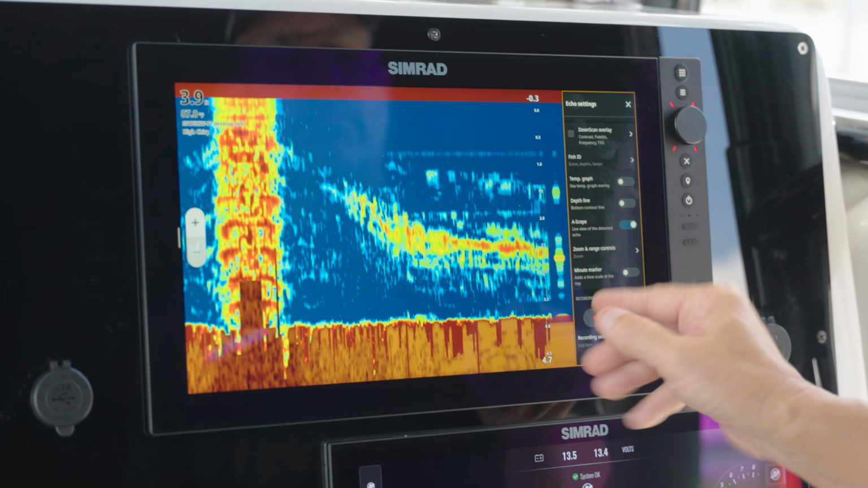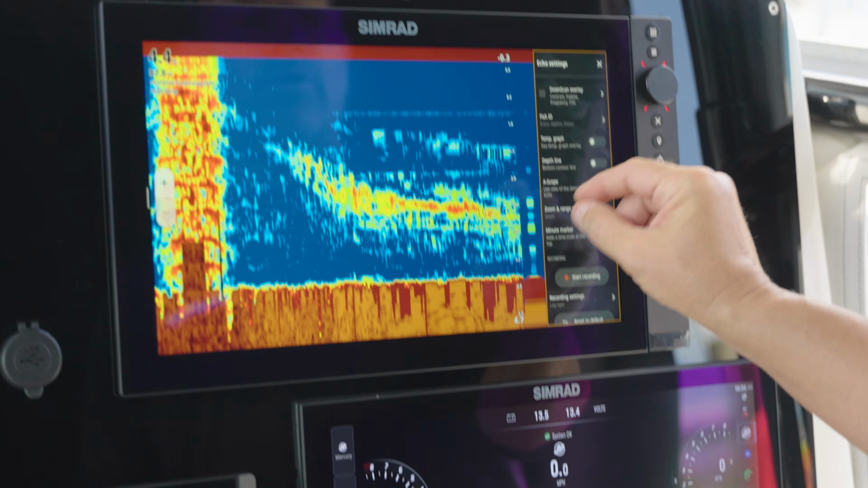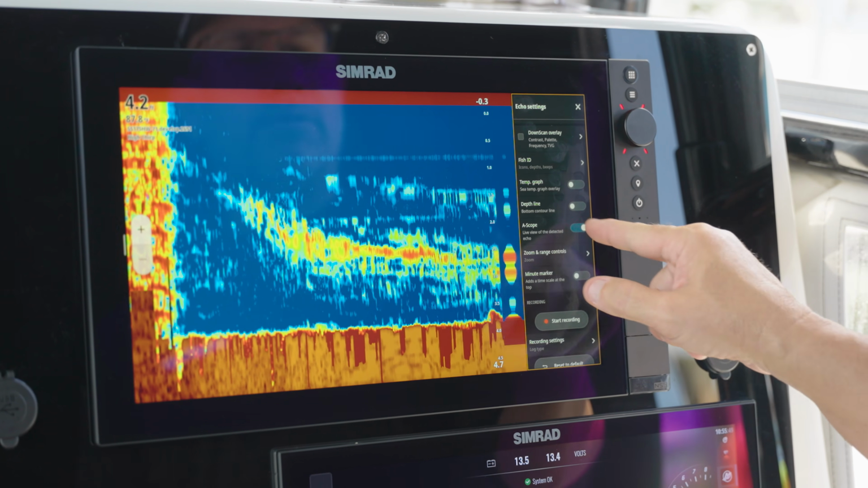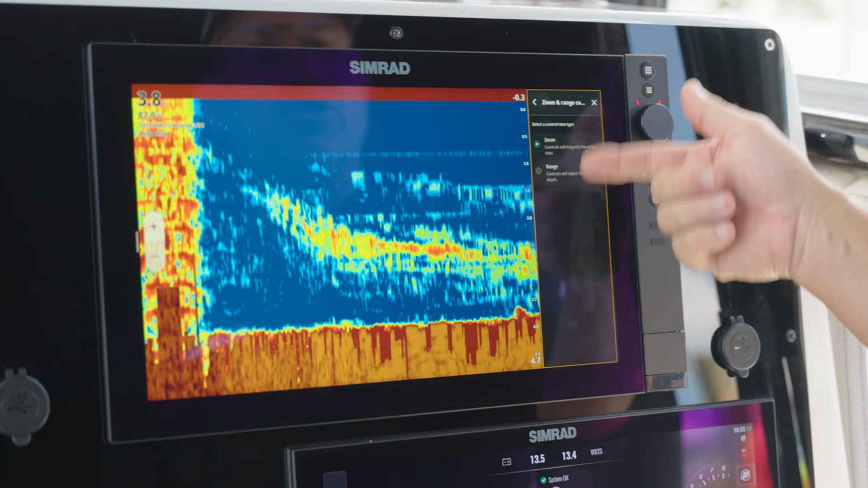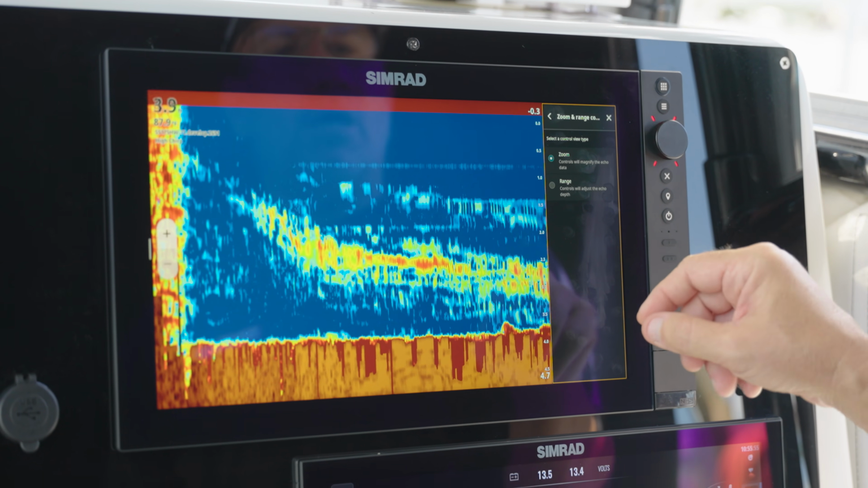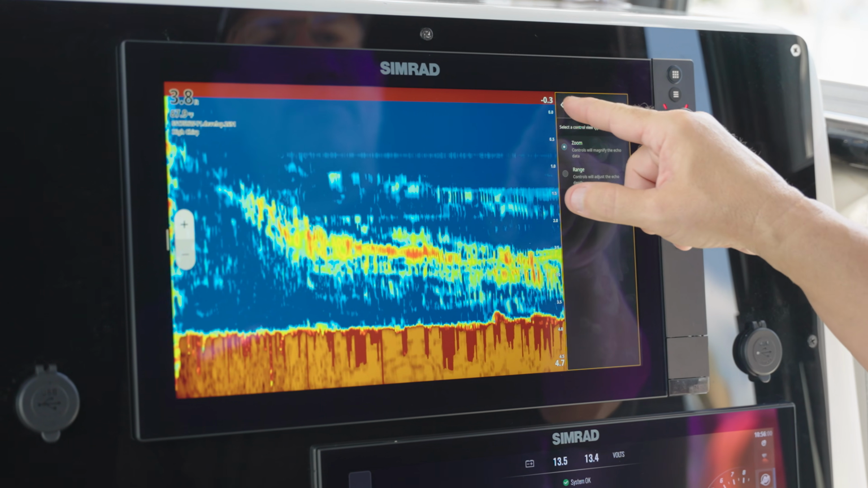We have A-scope. This is kind of looking down the nose of the boat and kind of showing the reflections of what you're looking for, whether it's fish or returns, in a real-time manner. And then the zoom and the range, this basically controls back to when we were doing our split. So it allows us to do our split zooms and at the different ranges that we control those at.